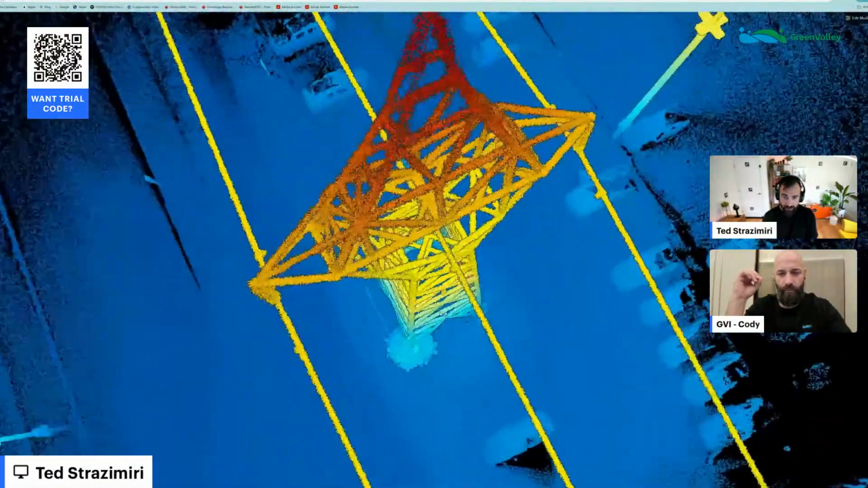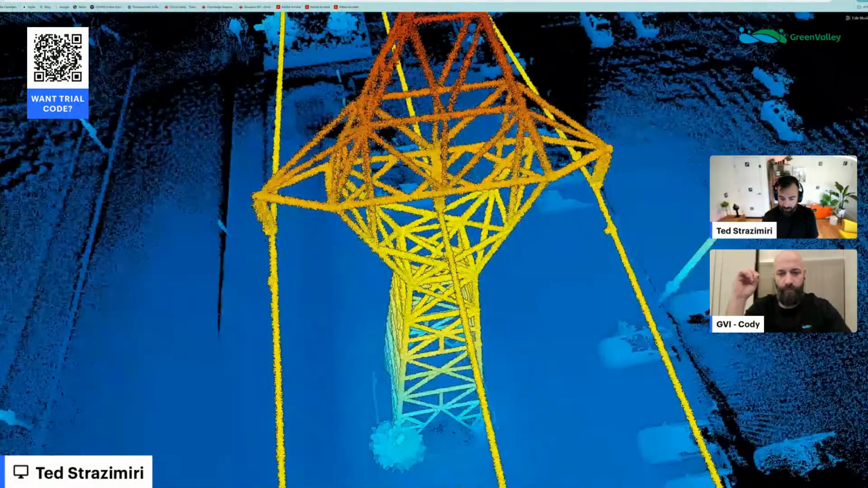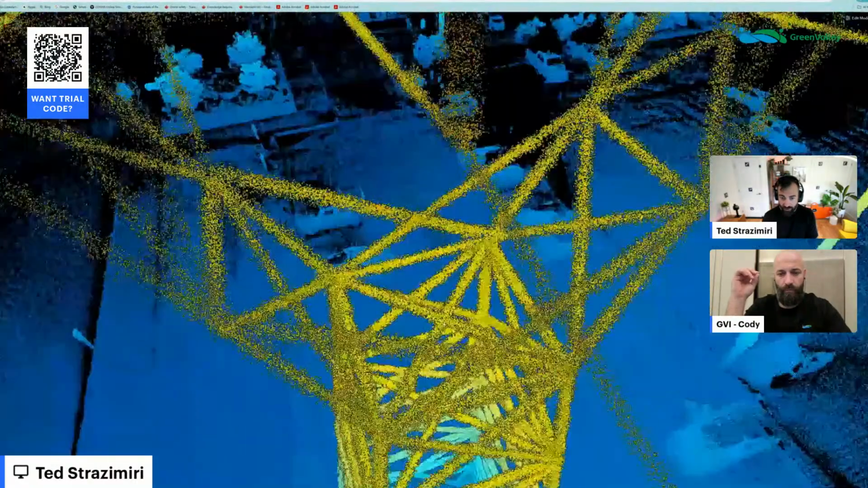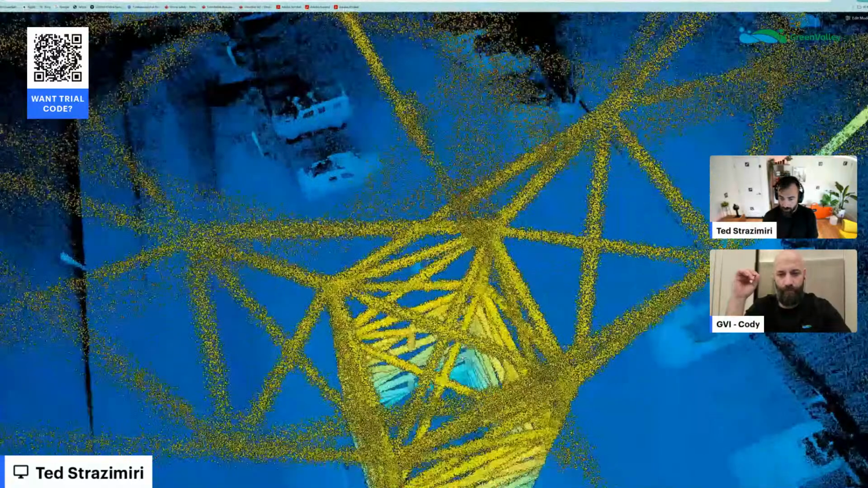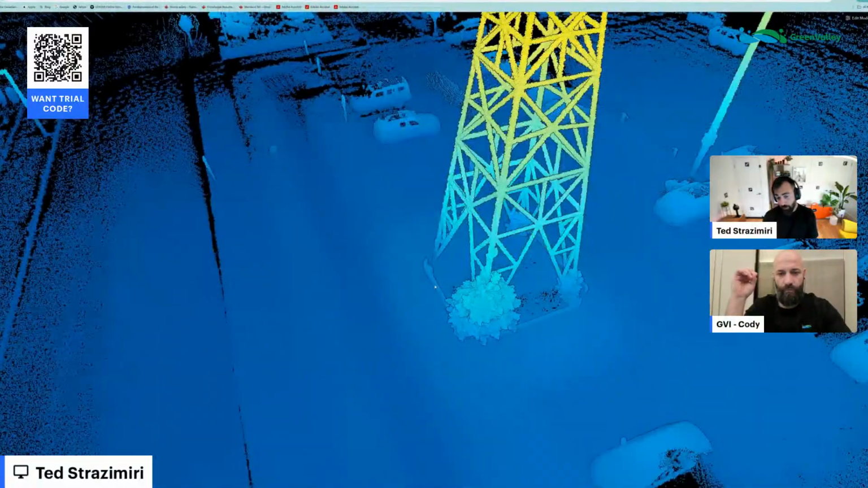And what I see here is very consistent, right? All the way from top to bottom, the density across the structure and the lattice work is there, and we don't see any sort of noise in between the lattice structure. It's very tight and clean, and that's pretty incredible for SLAM.